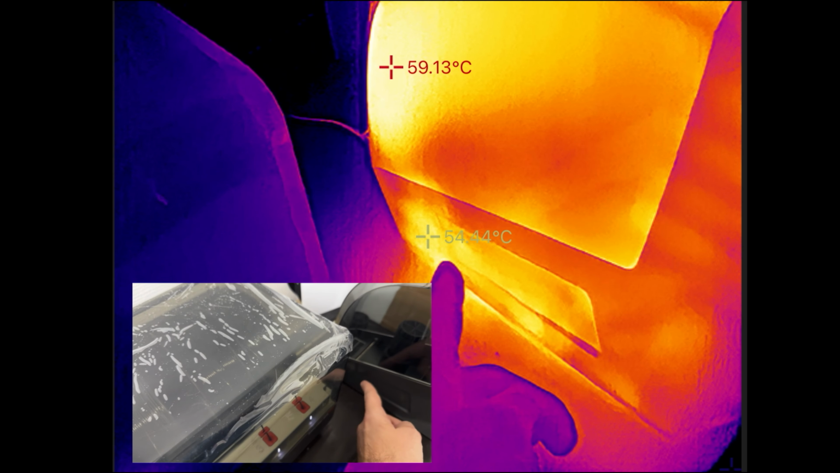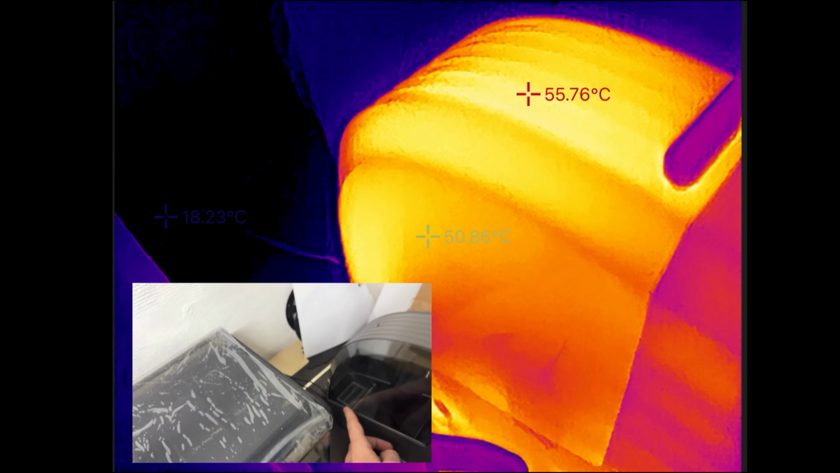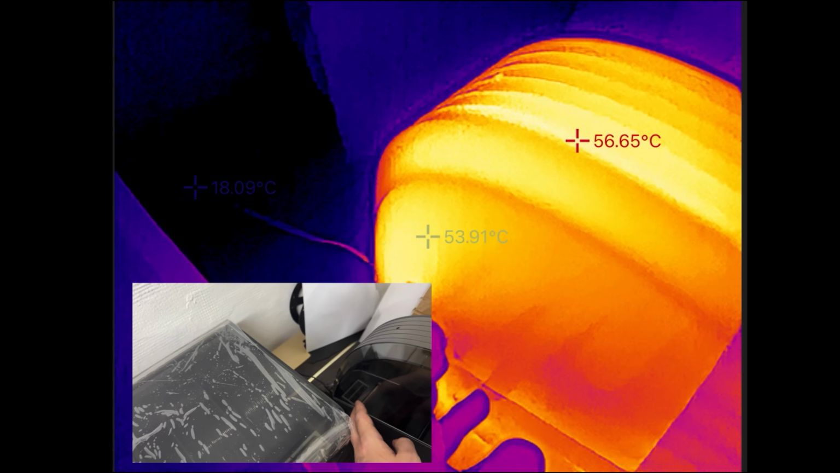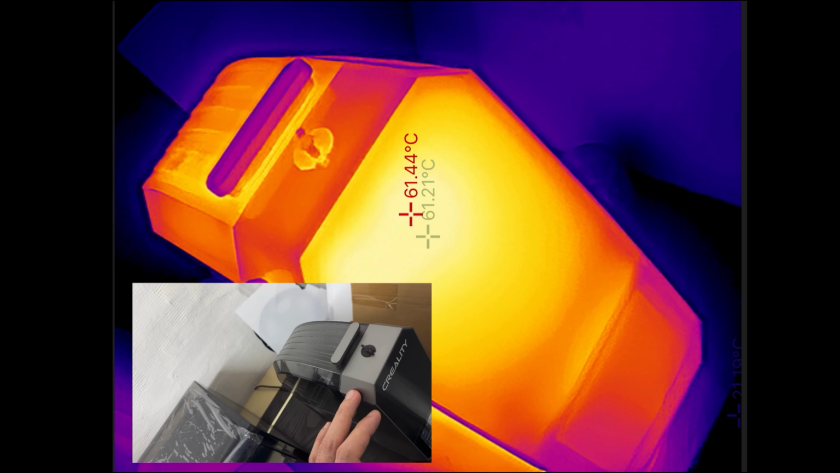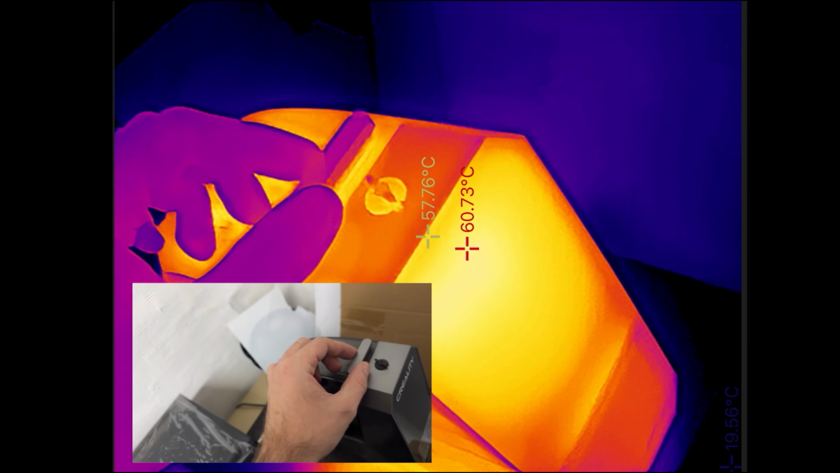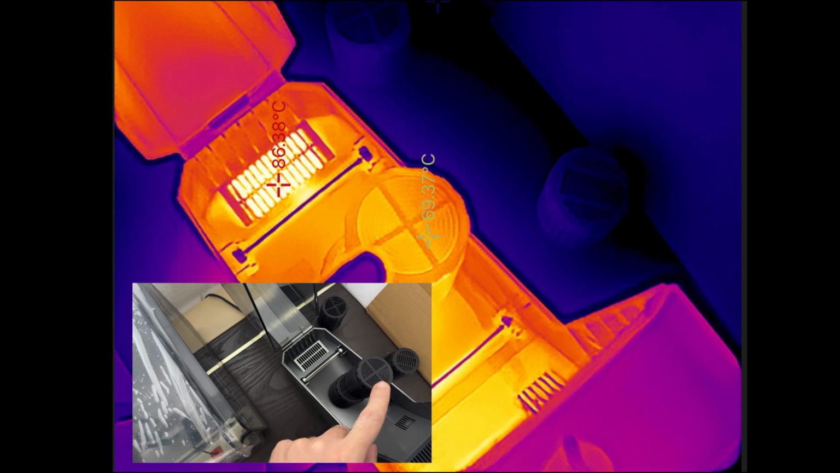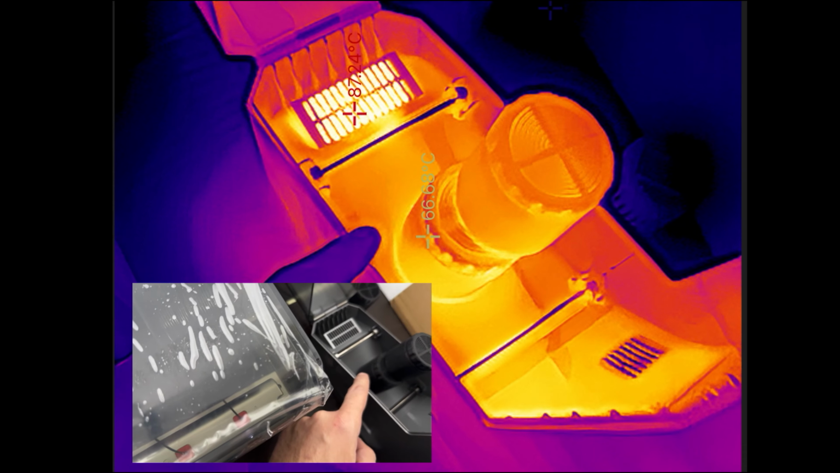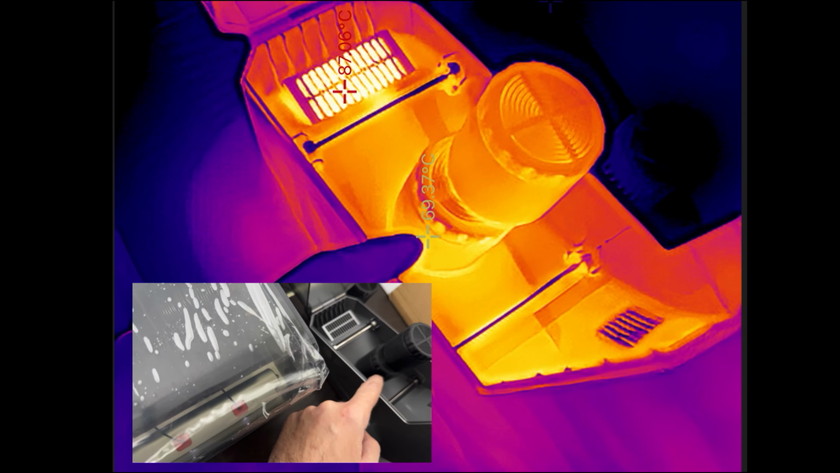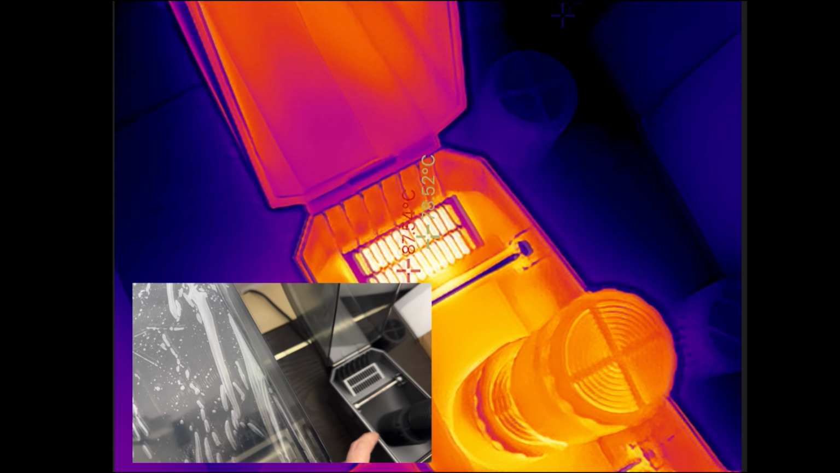We are having there on this thicker plastic around 50 degrees, and on the transparent plastic on the back we have nearly 60 degrees. On the front we have 60 degrees also, and I wanted to open it and check the containers. We are having 70 degrees. Here we have also 72, and the heater is rocking with nearly 90 degrees, 87.